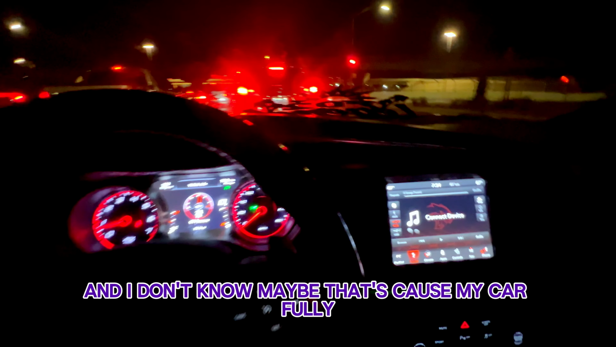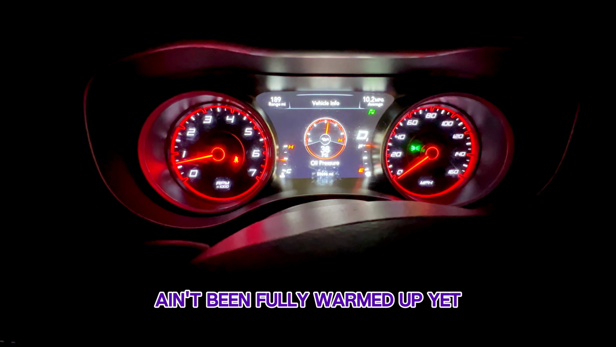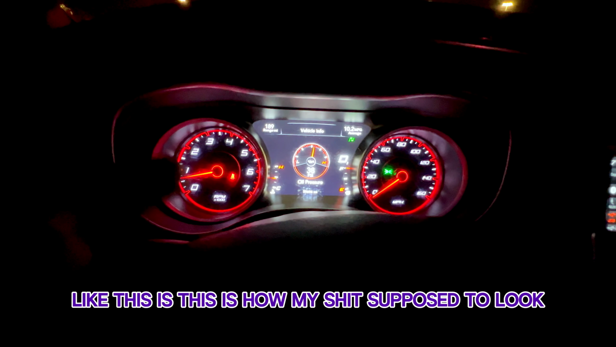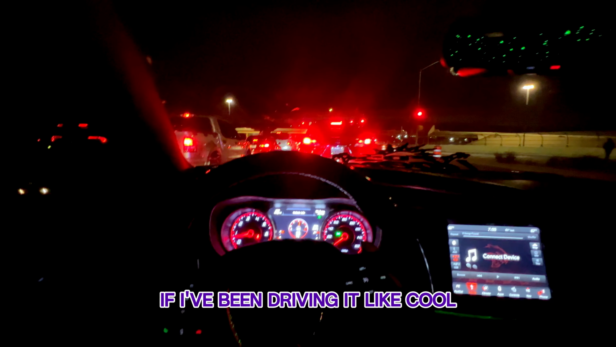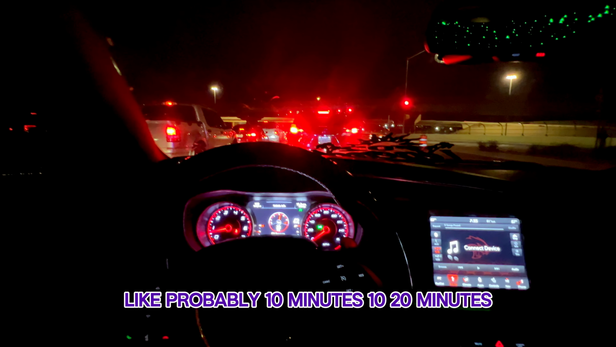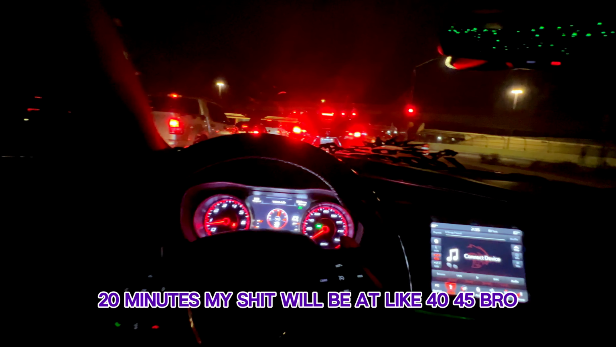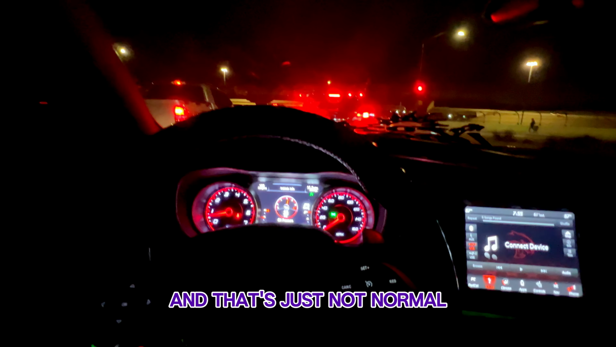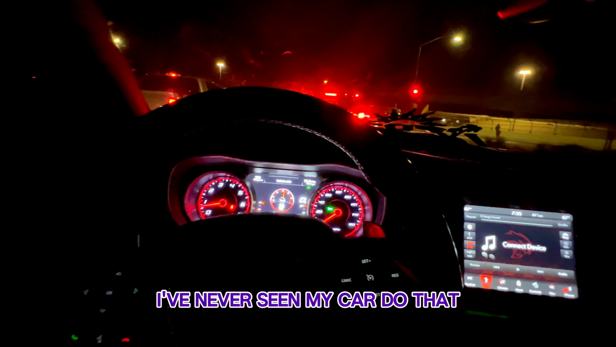I got some oil because my oil pressure been high. And I don't know if maybe that's because my car ain't been fully warmed up yet, but this is normal. Like, this is how my shit supposed to look. But as of lately, when I start this bitch up, and even if I've been driving it for probably 10, 20 minutes, I let the car warm up and drove for 10, 20 minutes, my shit'll be at like 40, 45, bro. And that shit's not normal. I've never seen my car do some shit like that.